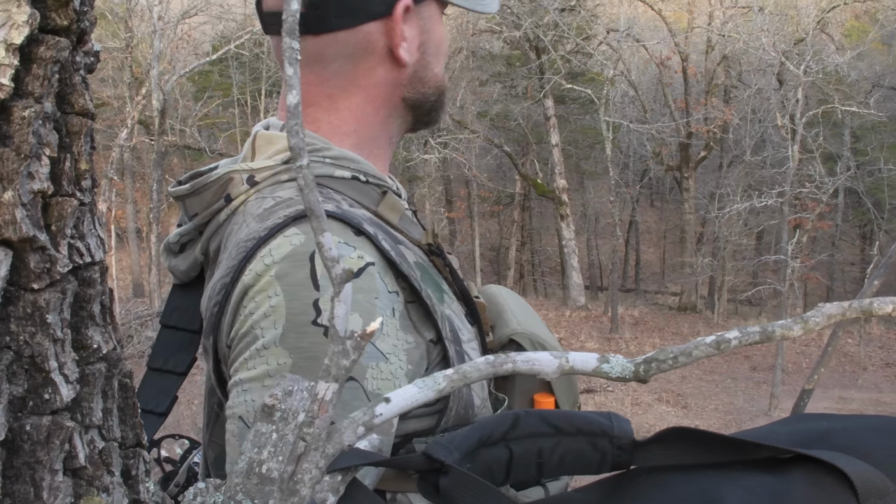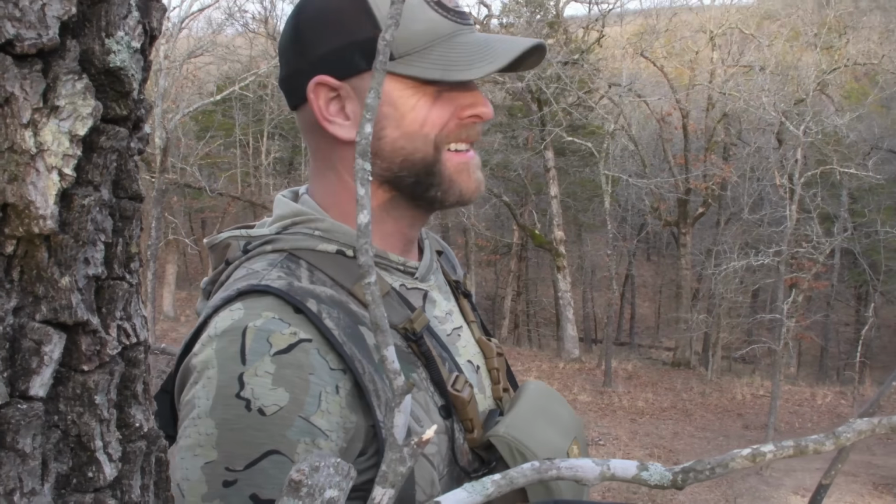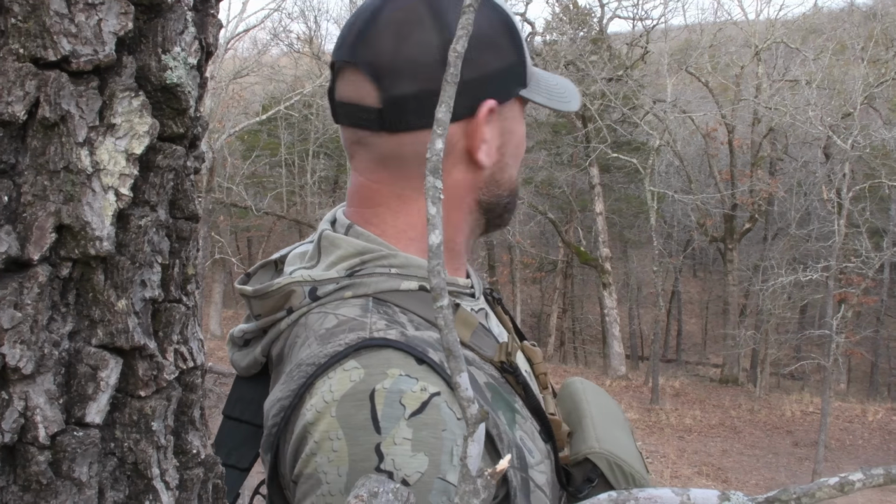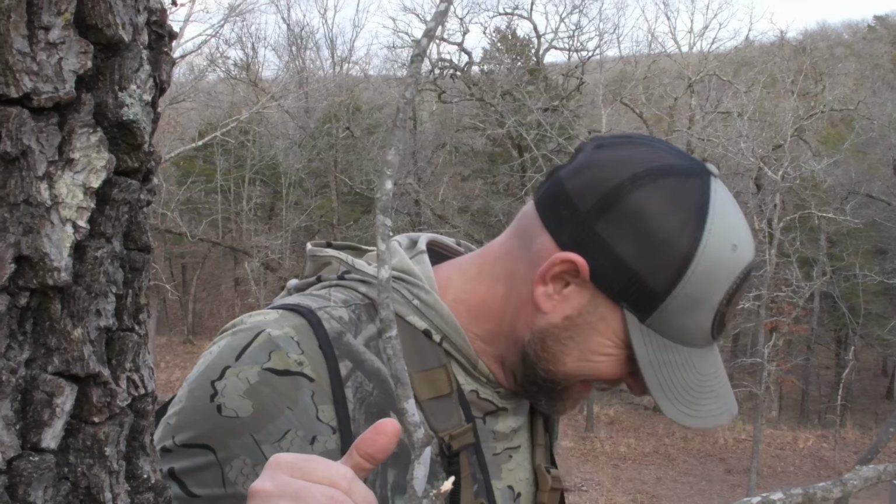That's 2 hogs in less than 24 hours. Too long to board now. Yeah. Hopefully them boys are about ready to sling some lead and stuff. Yeah. Yep.